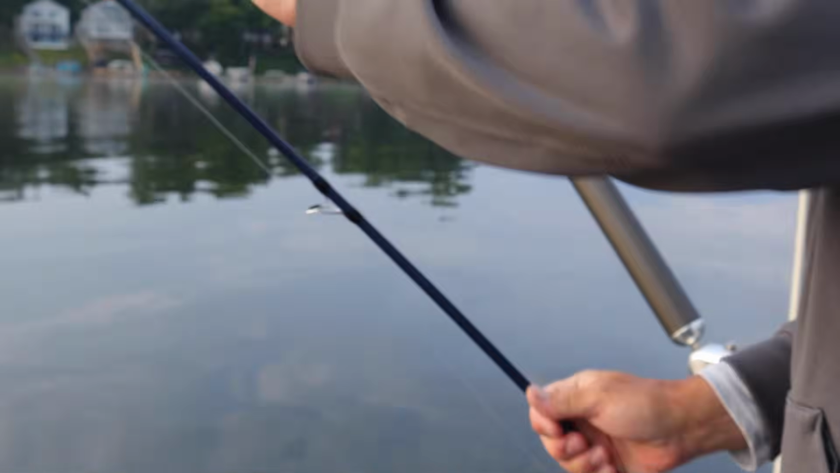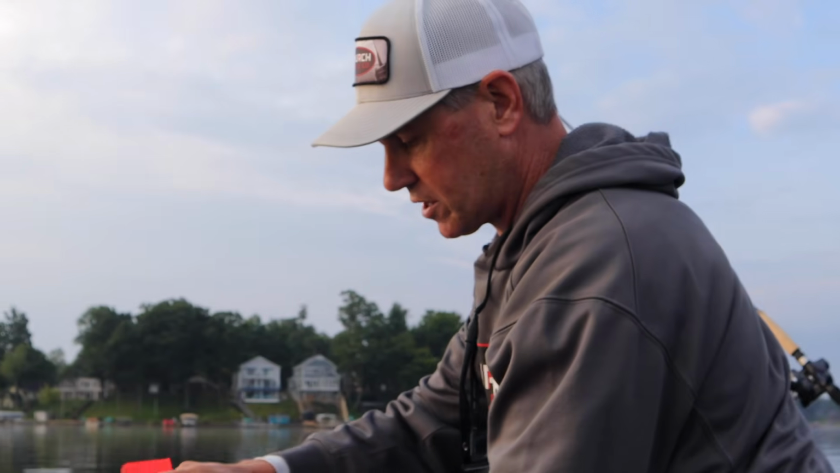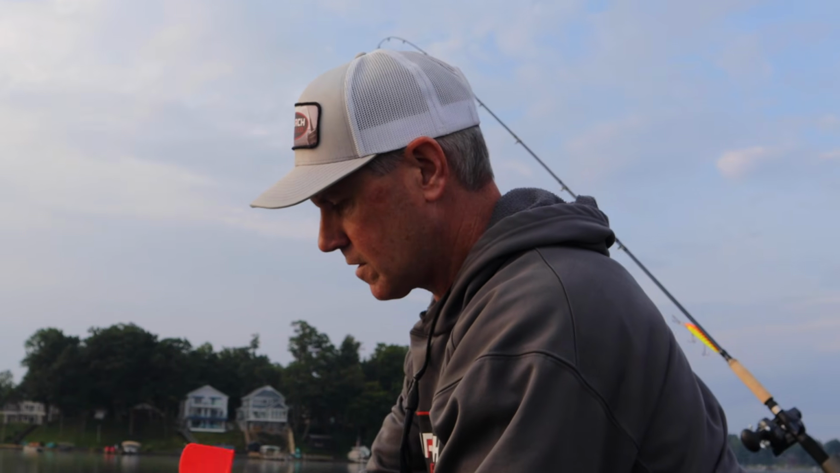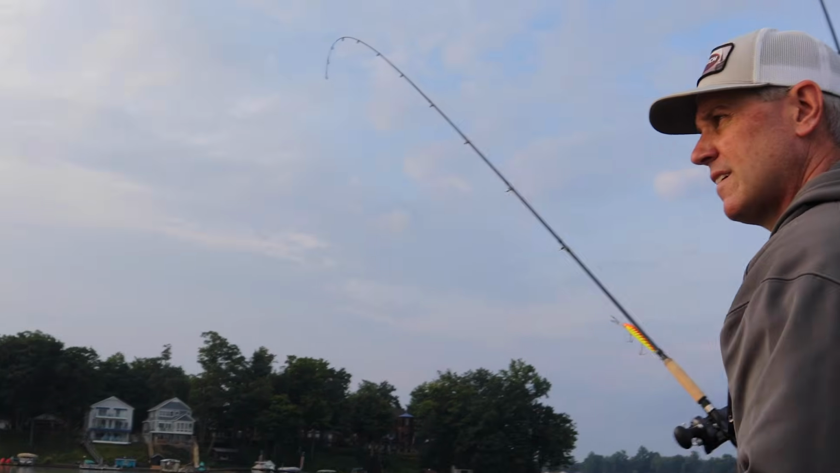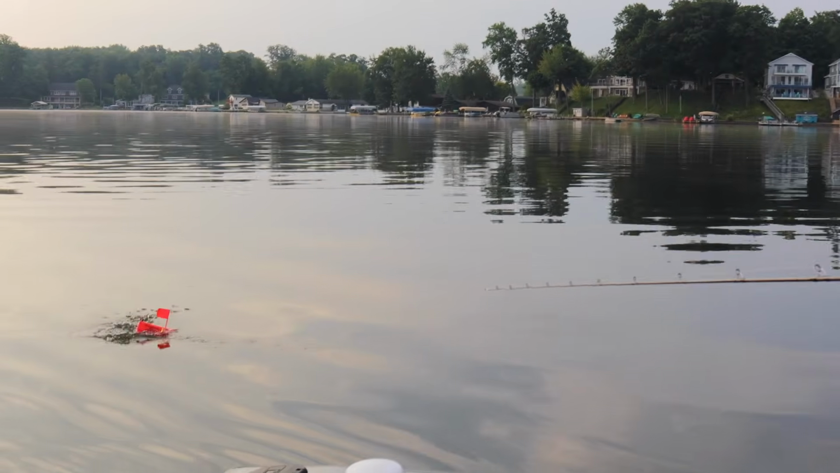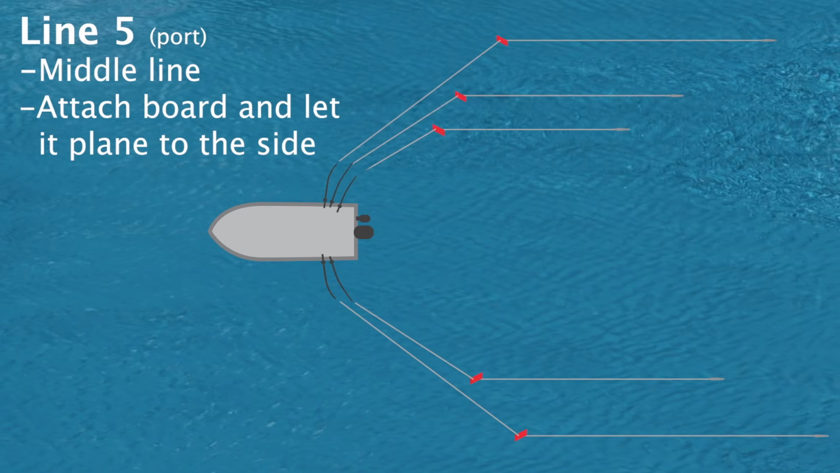And that outside board, that's far enough. That's going to pull quite a ways out from the boat. There again, I'll clip it on pretty close to the rod tip. And again, I'll get it away from the boat a little bit to start and then let it out on the clicker. And as you're letting it out on that clicker, you can always just listen. The board is going out.